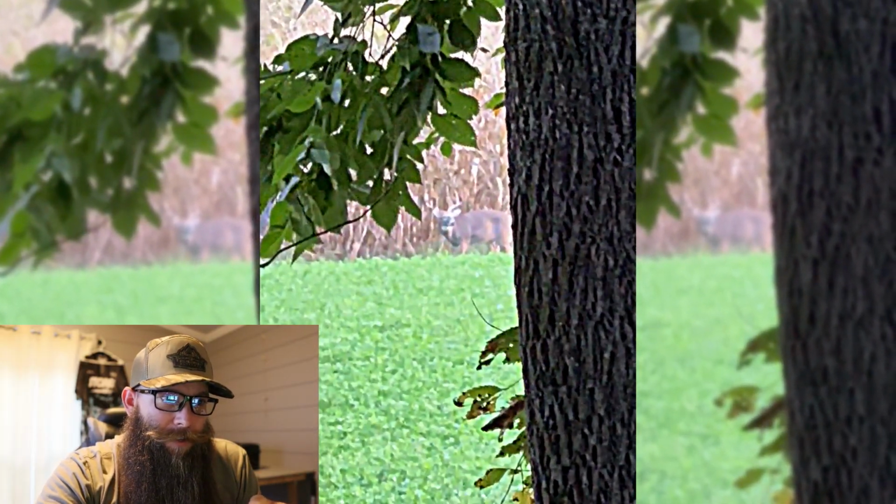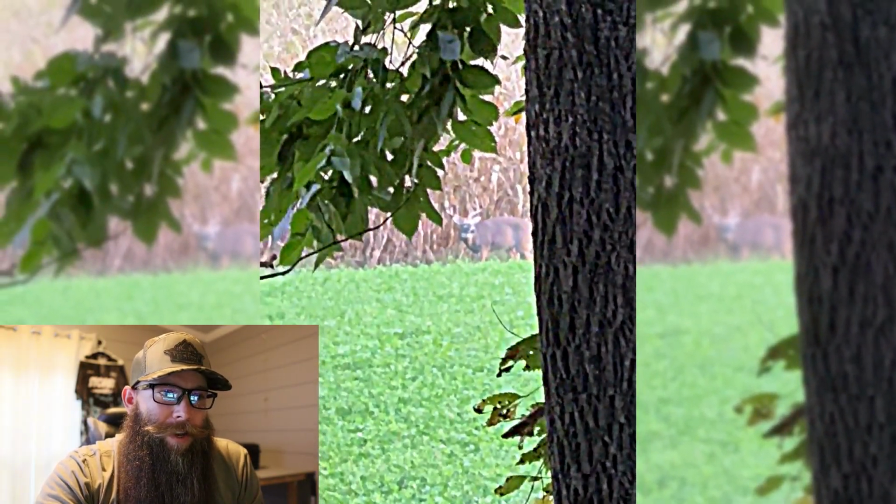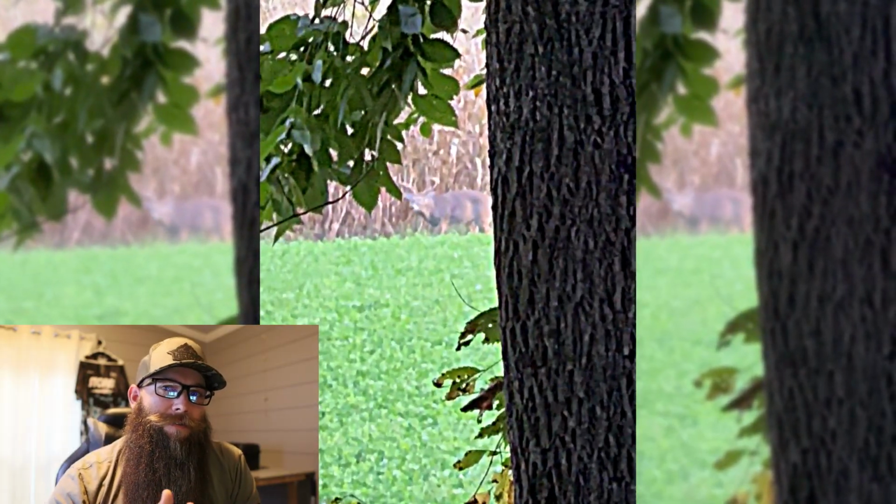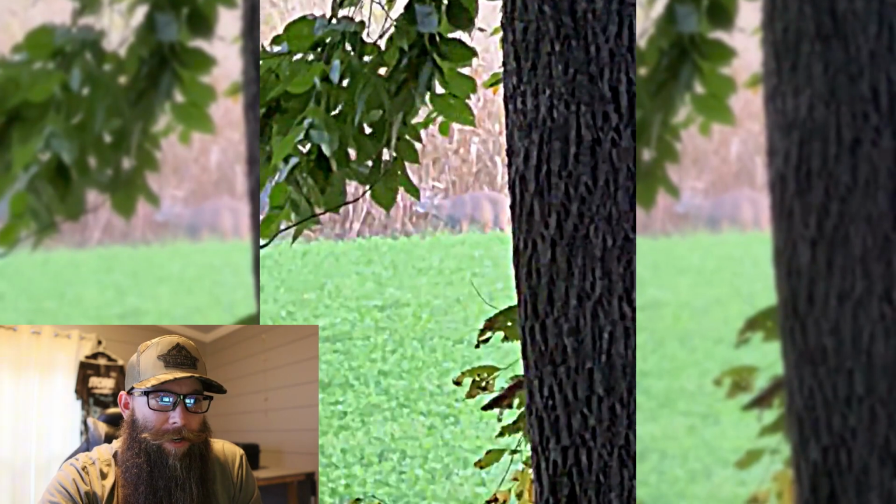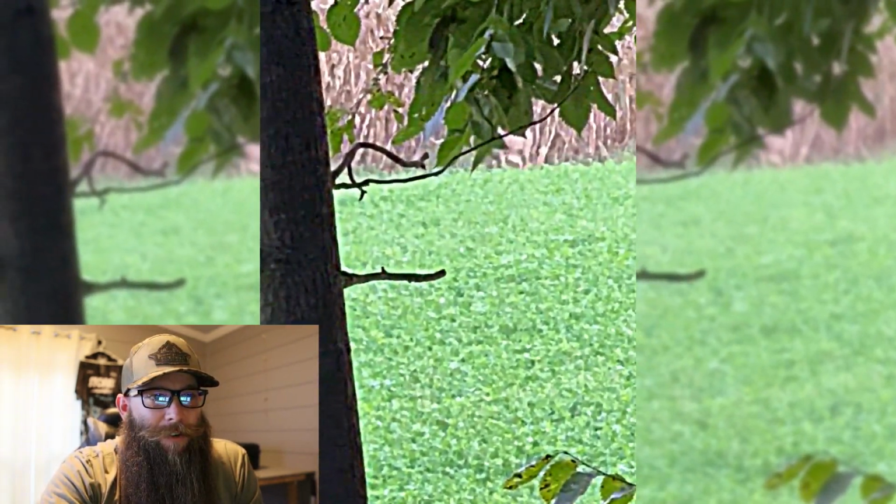But here you'll also see where the shot is at. You can kind of see it right there, little bit of red. So it really wasn't that bad of a shot. It's just we weren't sure if his arrow deflected, if his shoulder blade deflected backwards, but you'll see as he starts walking here that his back leg is really in rough shape.